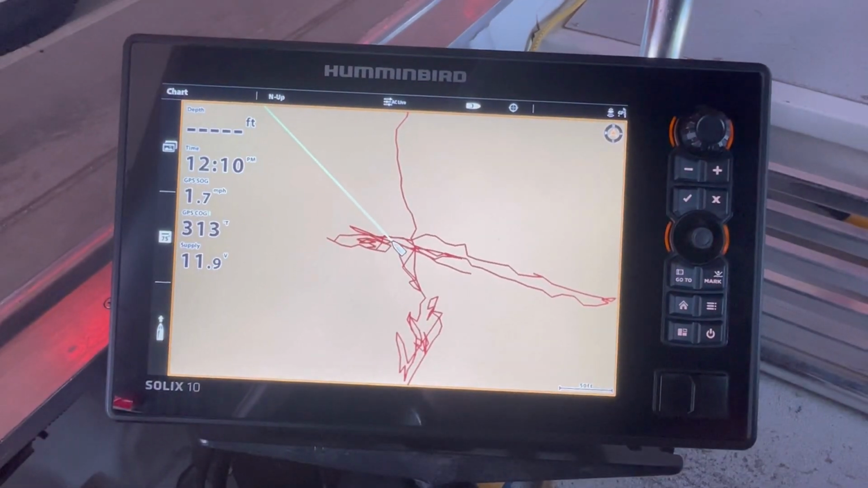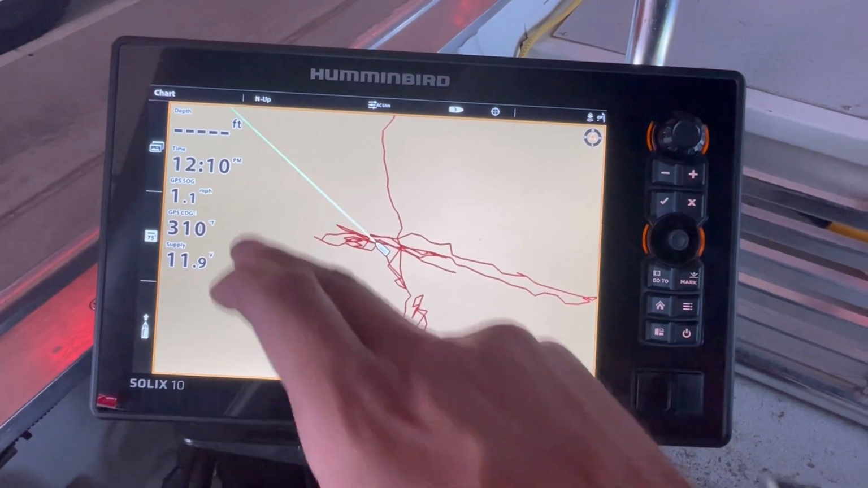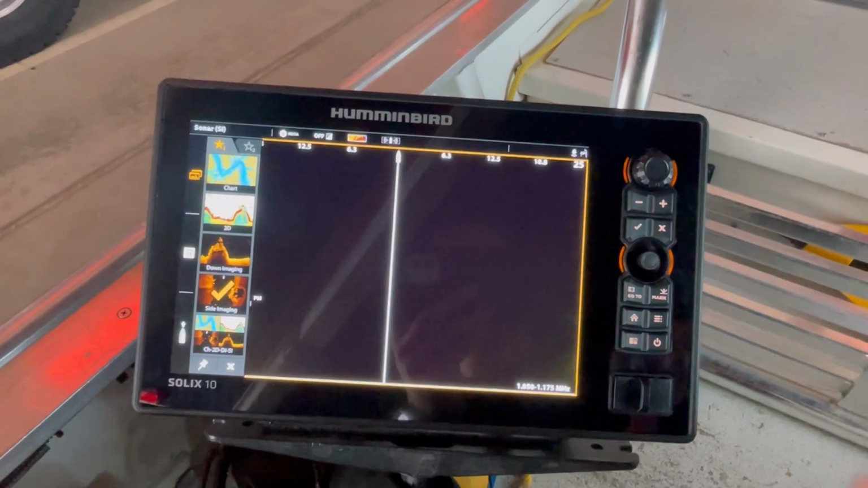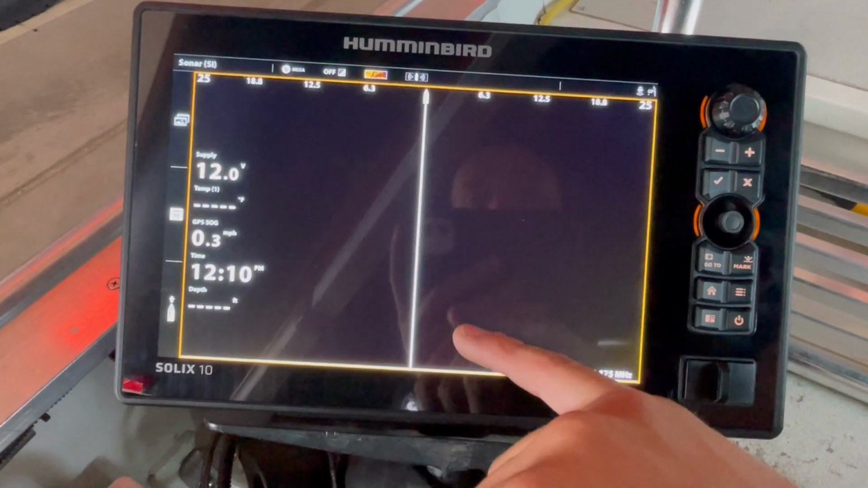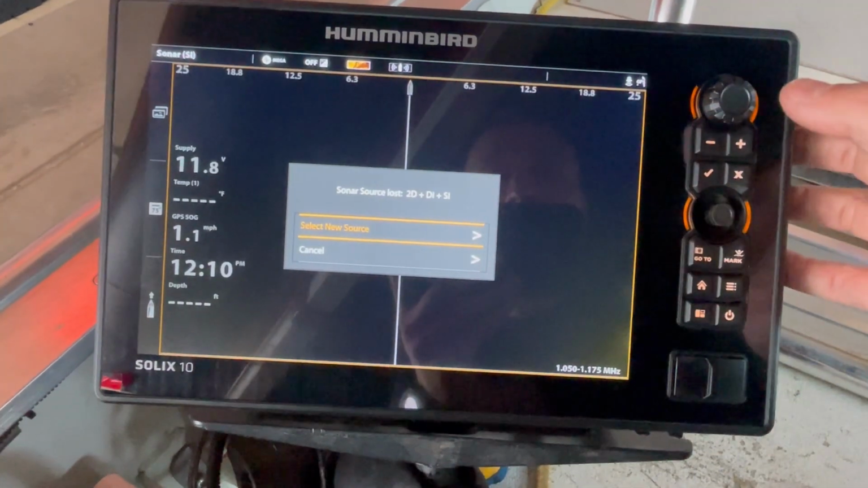Okay, so one last thing that we want to make sure is that each of the sonar units are connected together. There's going to be times where, let's say we're in side imaging on this mid-boat unit, and we're not getting any image right here. It might not be connected to the other sonar, which is connected to the transducer.